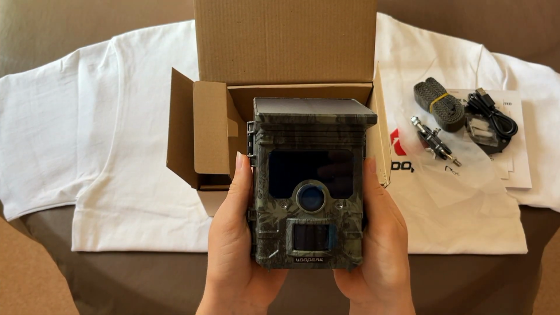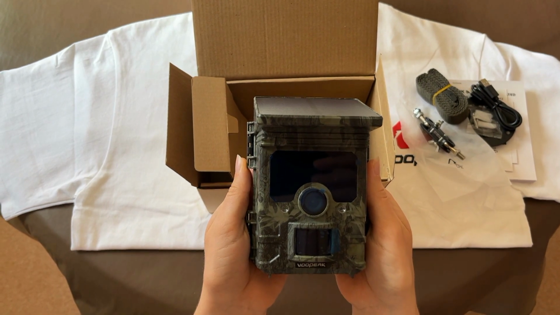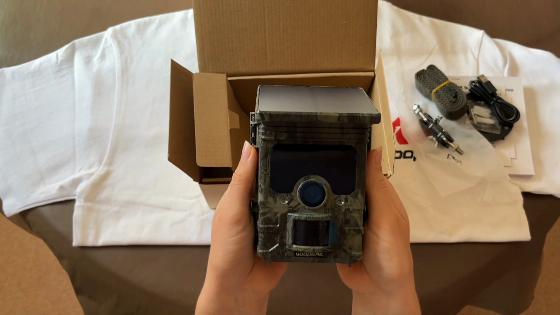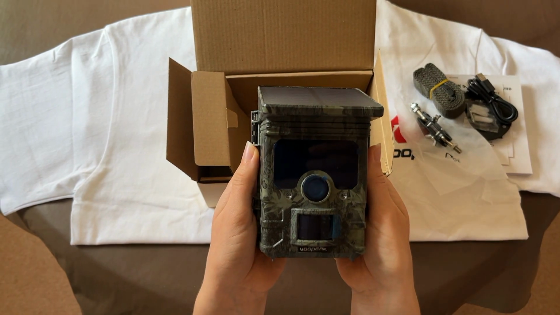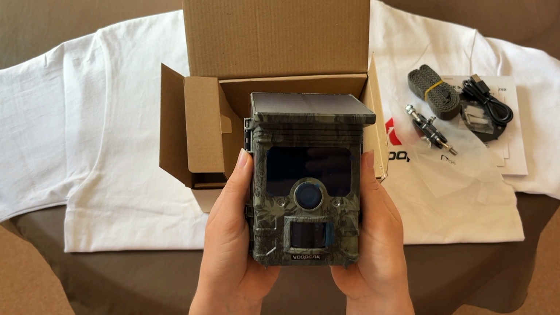The first thing I'll do is talk through the specification of this camera. This has got a dual solar power control, and this means that as well as having the solar panel on top that you can see, you can also put AA batteries in. This means that when the internal solar power battery gets below 10%, it's instead powered by the AA batteries, which is quite handy and means you're very unlikely to run out of battery in this camera.